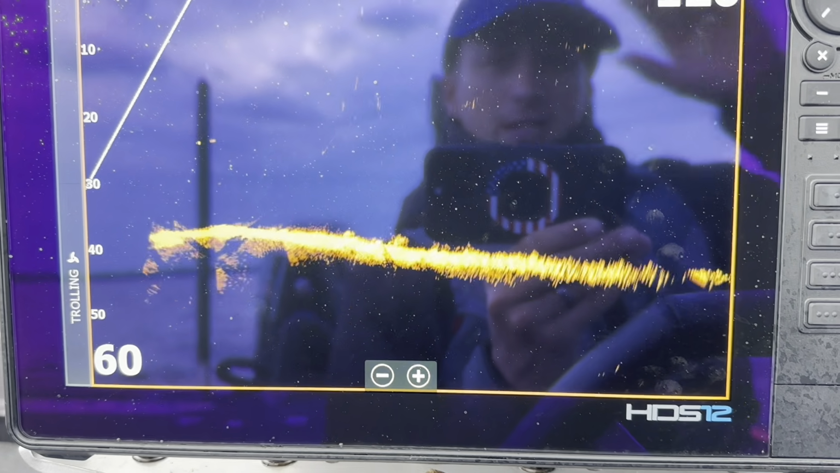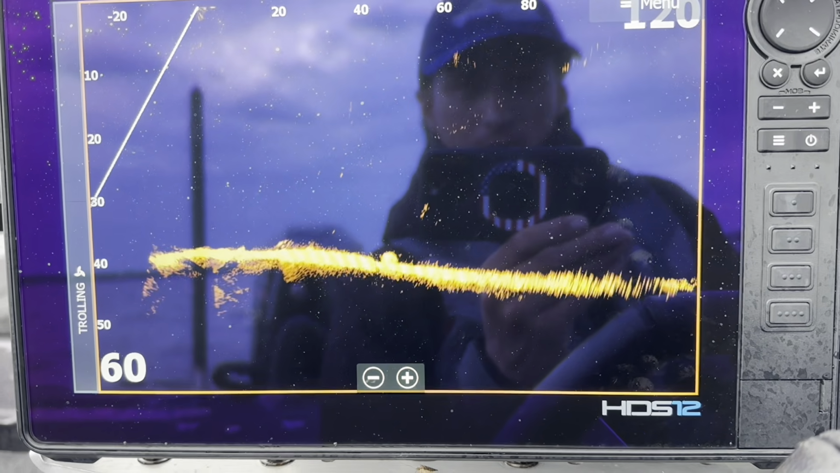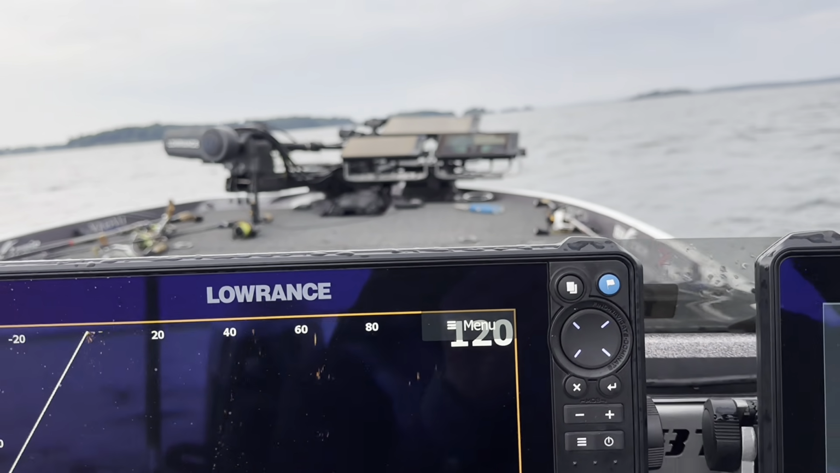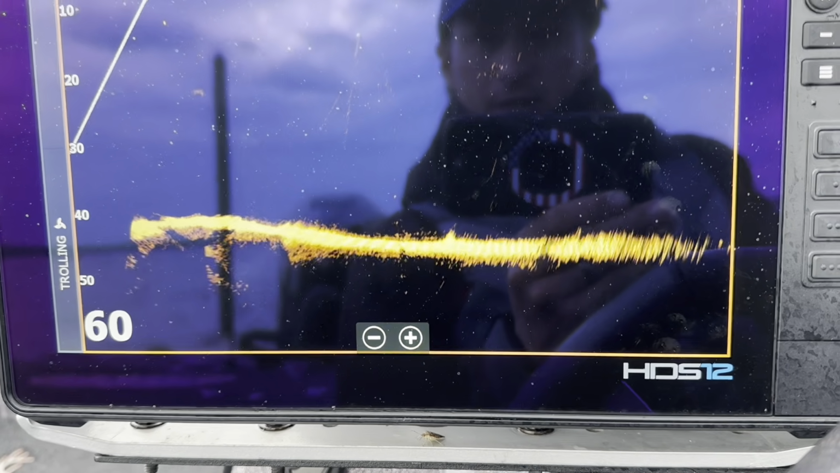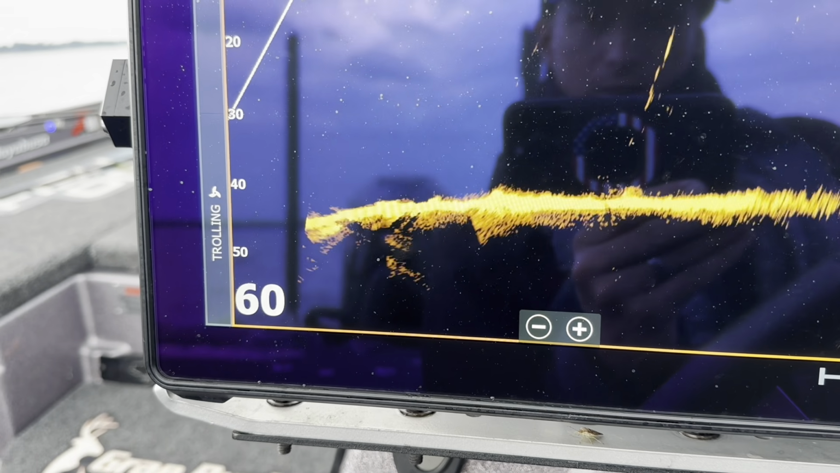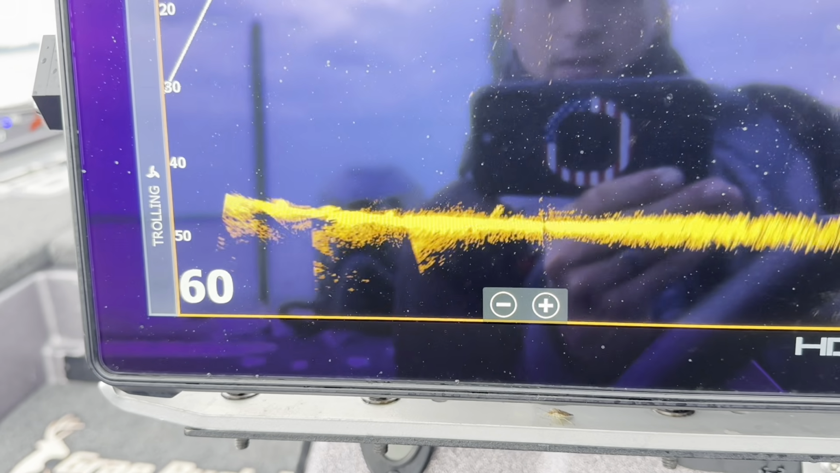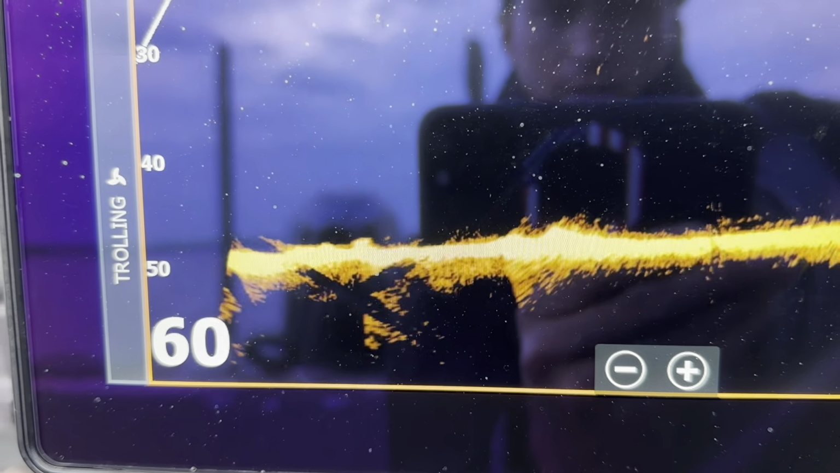away from the boat. It doesn't have to be the clearest image, as you can tell with it moving. It's not going to be the clearest image anyway. It's not as good as when I'm up on my front deck there looking with my active target. Two up there, just kind of looking around. Keep looking. Oh, there's a guy. See that one there? Two there, three there.